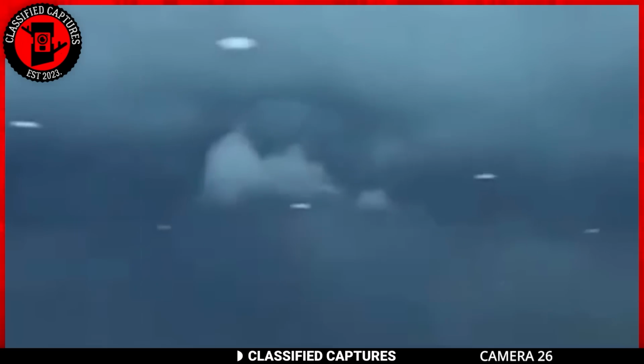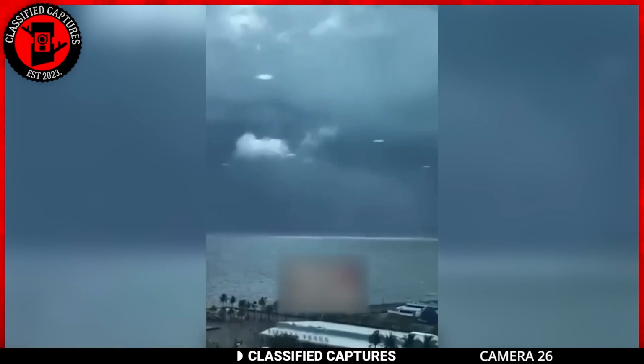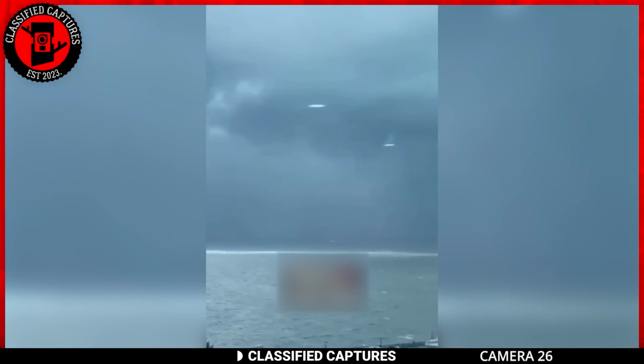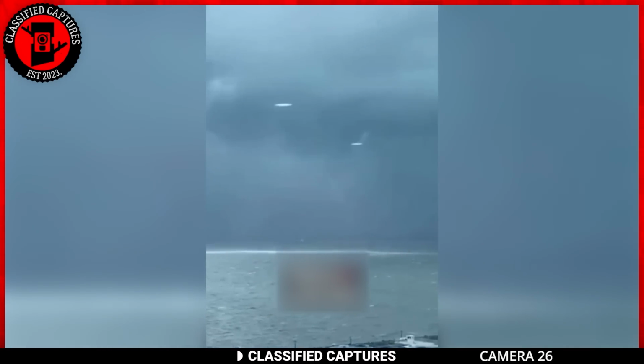On one hand, it could be a fleet of cosmic cruisers making a pit stop in the Philippine skies. On the other hand, there's the chance that it's a clever optical illusion playing tricks on our terrestrial minds from the confines of the office. What do you think, though?